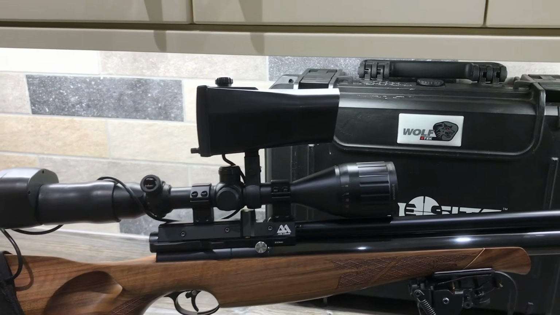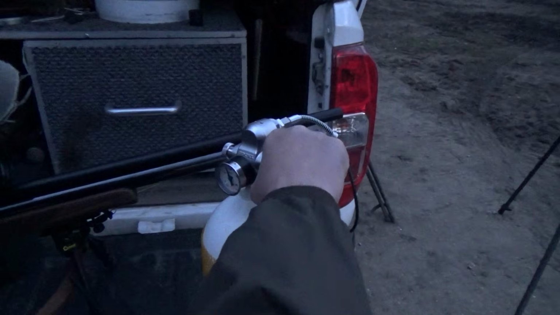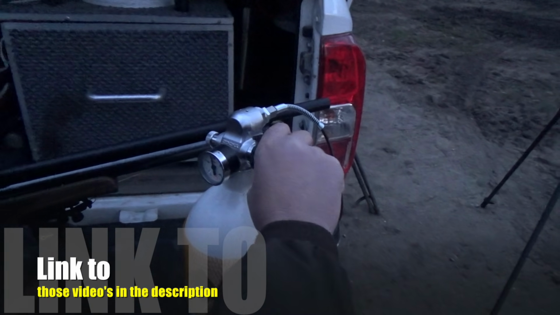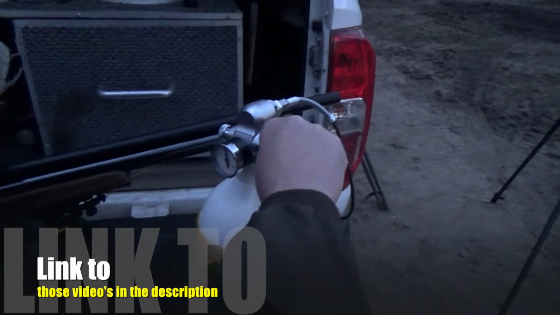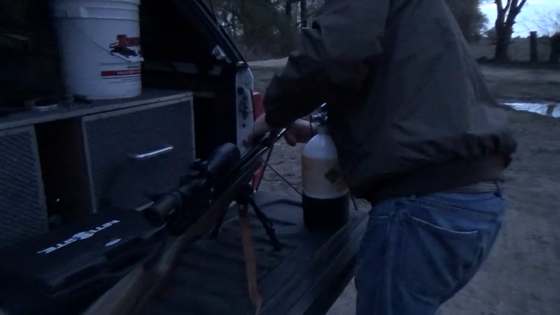And doesn't she look pretty? Now, since our last epic rat session, Lee's actually been out and bought himself the same setup with a slightly different stock, so here he is getting to grips with filling up from a diver's bottle. It's a lot easier than using the pump. Then release it. What did you go up to?